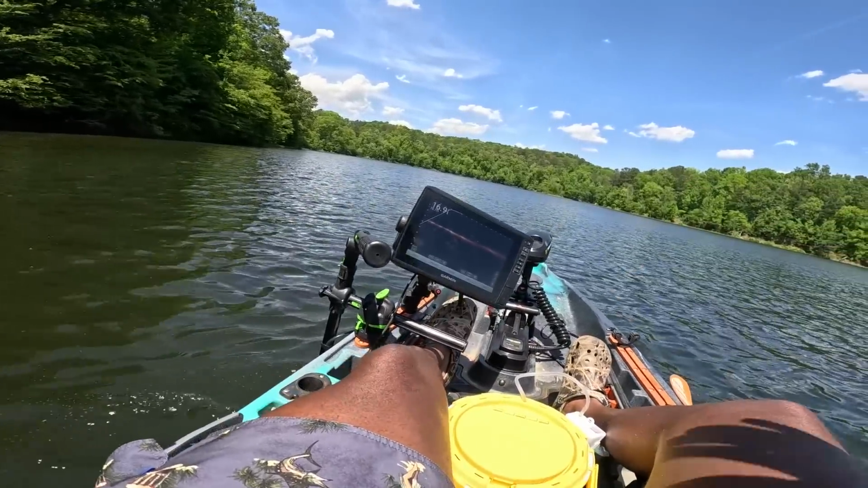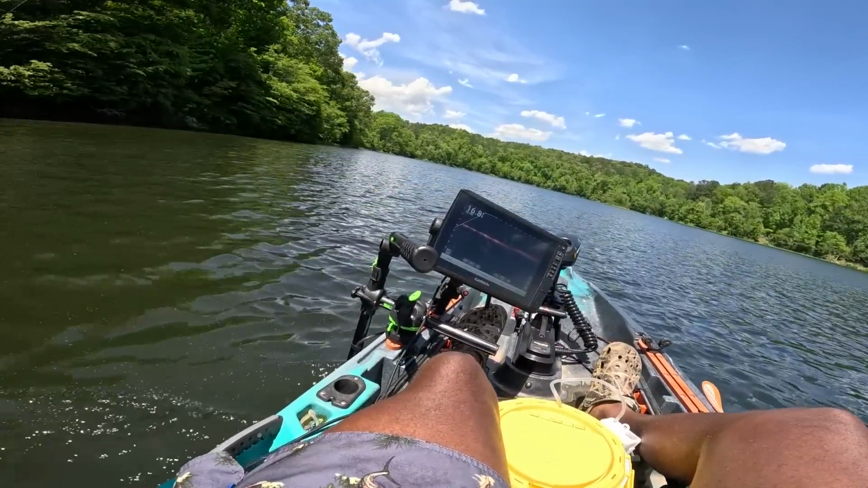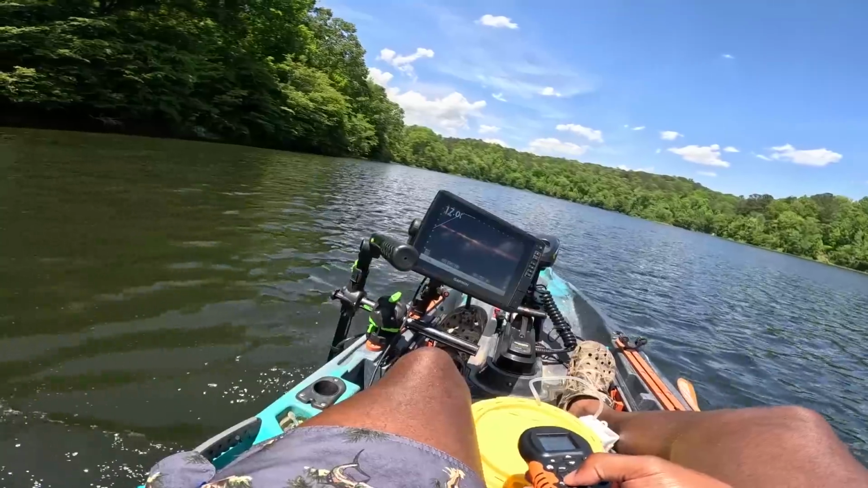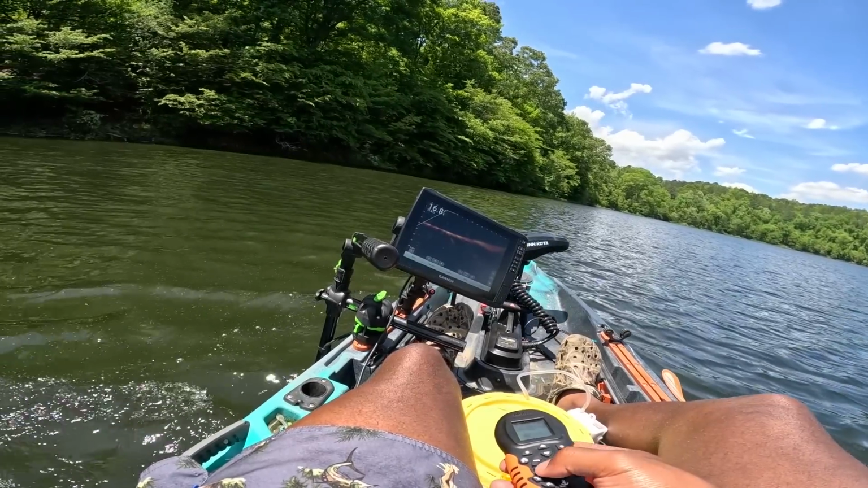And if I didn't, I would face the opposite way and it'd be hard to make casts. So I'm gonna go over here. All I need to see is that the fish are over here. I don't really need to see much more than what I'm seeing already.